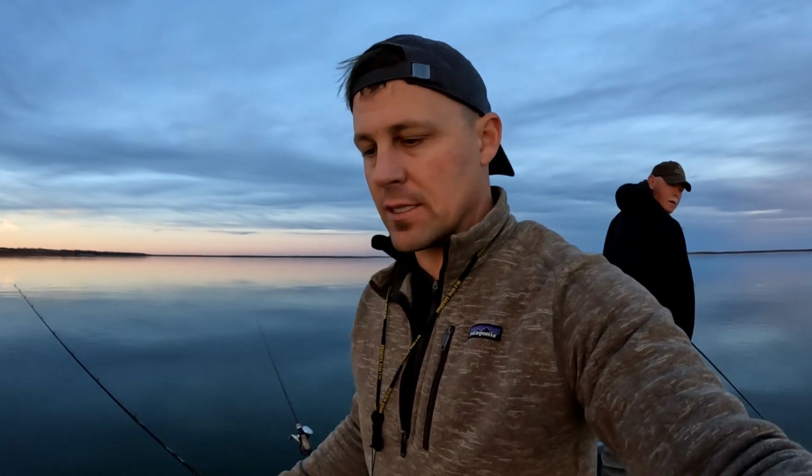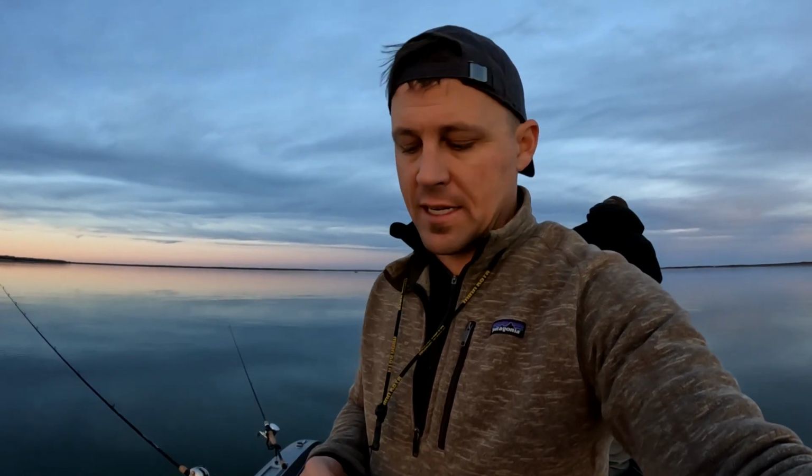Sometimes dead sticking or the bait, it's just not as good as live bait. I think right now, they're just not really aggressive. The fish are really skinny, and I just think it's just one of those things. The time of year, maybe the water temperature, that the fish just aren't hitting like they normally do, dead sticking aggressively.